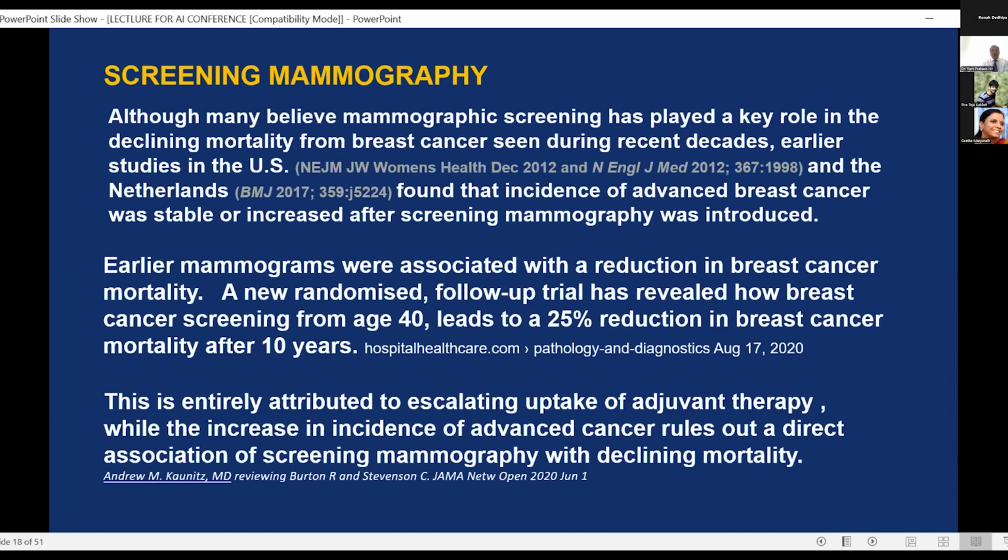So screening mammography has definitely helped in a big way, but it was not enough to give us all the information that we needed. Earlier, mammograms were associated with a reduction in breast cancer mortality. At the same time, there was also an increase in the number of breast cancers because of repeated radiation to the breast. So both these things had to be taken care of, and that's where thermal imaging comes into the picture.